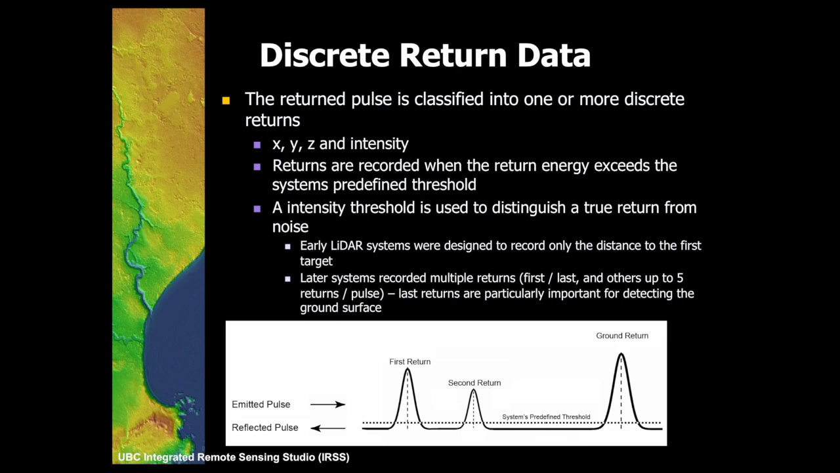Discrete return LiDAR would just pick the peaks of that pulse, and say, I'm just going to take the highest pulses that I get back and make a point out of that. So this would be the first return, this would be the second return, and this would be the ground return if I had a system that could collect 3 discrete returns.